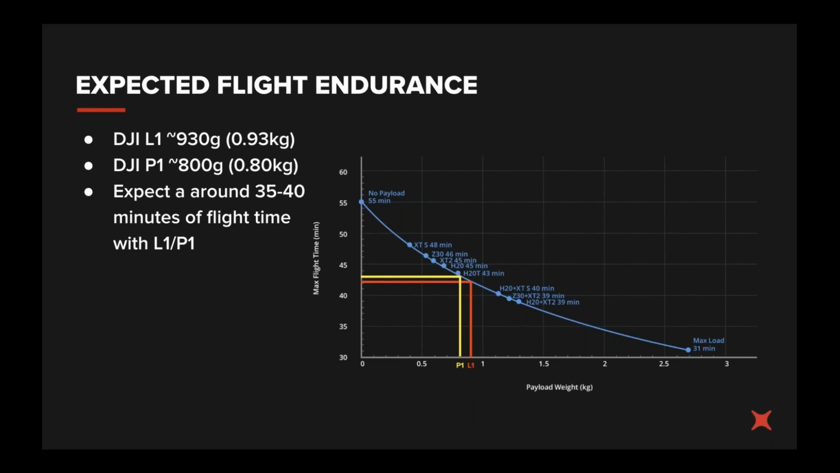On the screen, you can see what the flight endurance looks like. With no payload, you're going to get around 55 minutes, sliding scale down to around 31 minutes if you are maxing out your payload. From experience, having tried and tested the P1 and the L1, you're going to get around 40 minutes. There are obviously some environmental factors like wind or battery performance that could influence this, but on the whole, that is where you are looking.